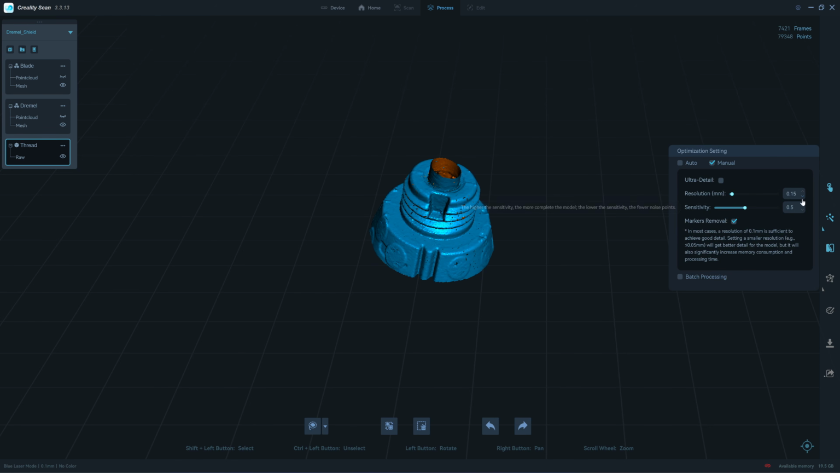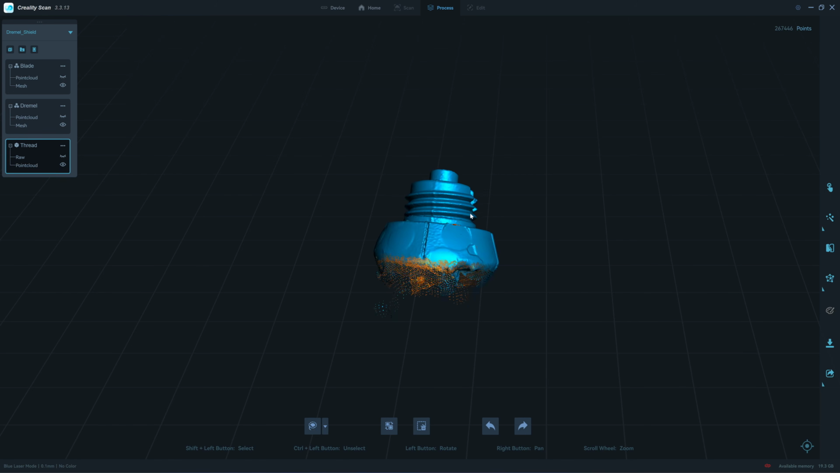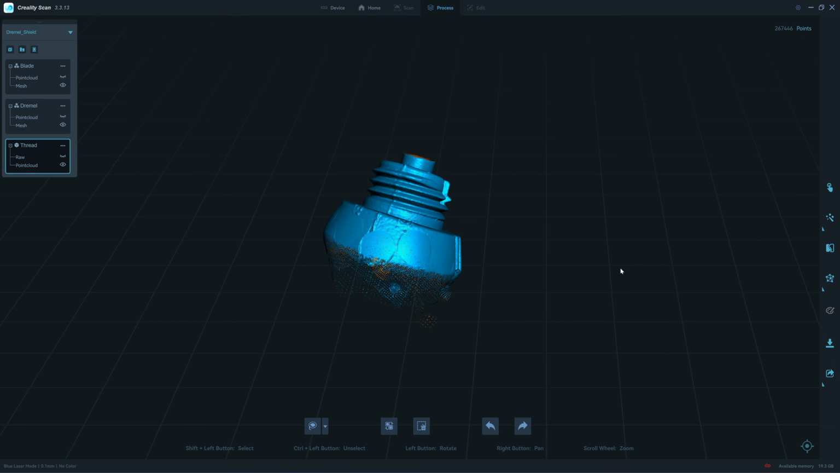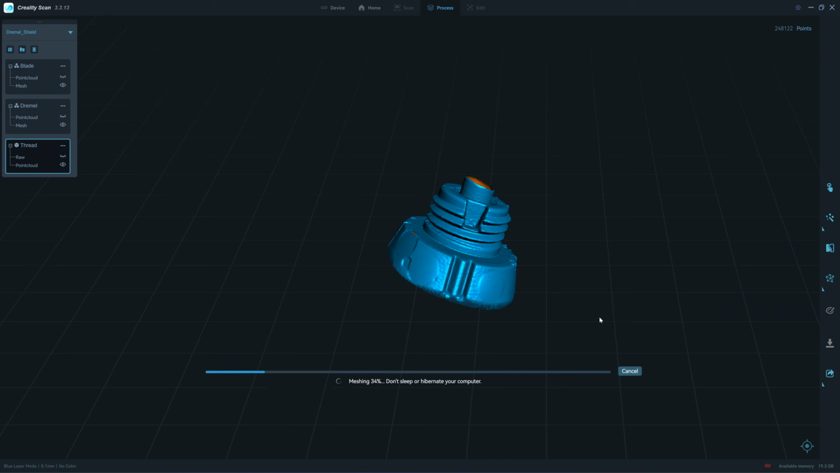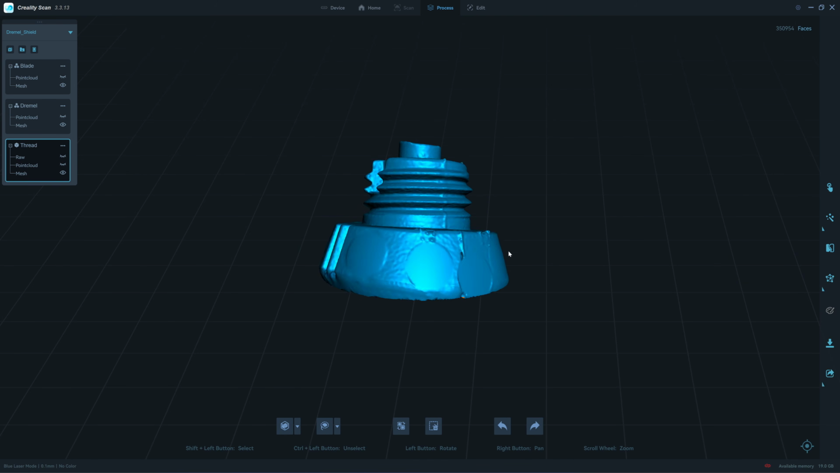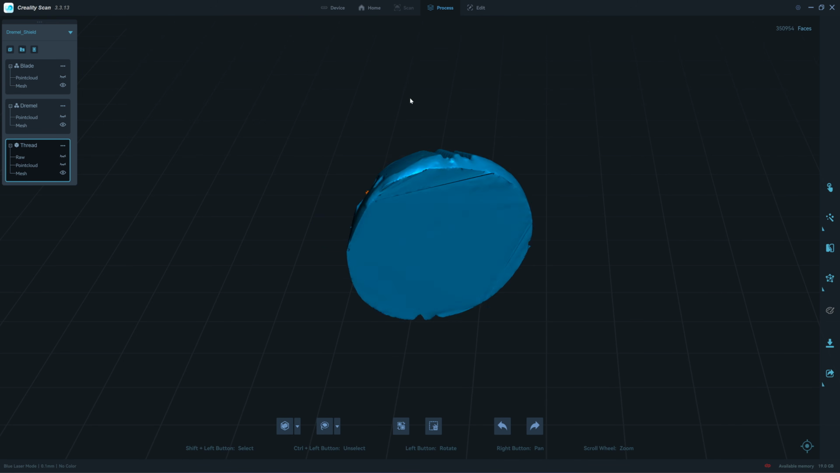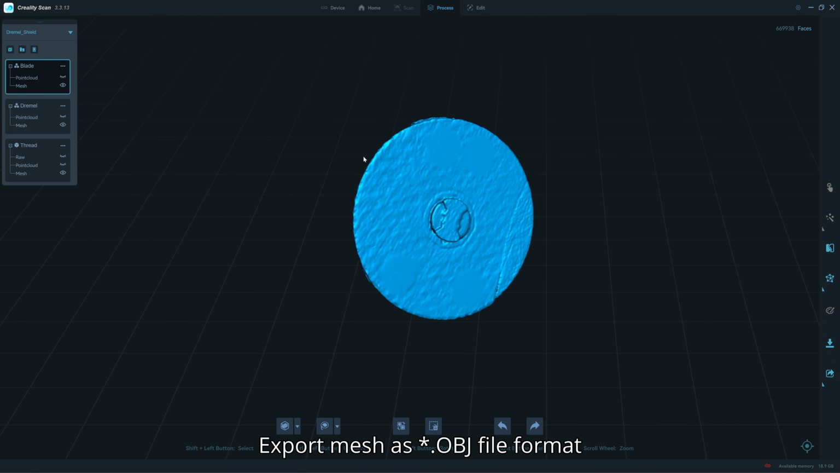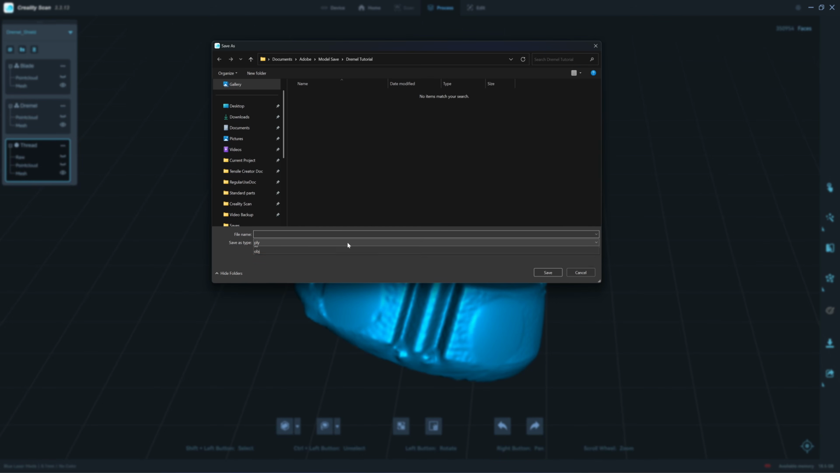Okay, let's use 0.1 millimeter. So we have the thread. Looks nice. I use closure so it will close all the sides. Okay, so we have the mesh to make a female thread of the shield. Next, I will export these 3 models and then the thread, export obj.